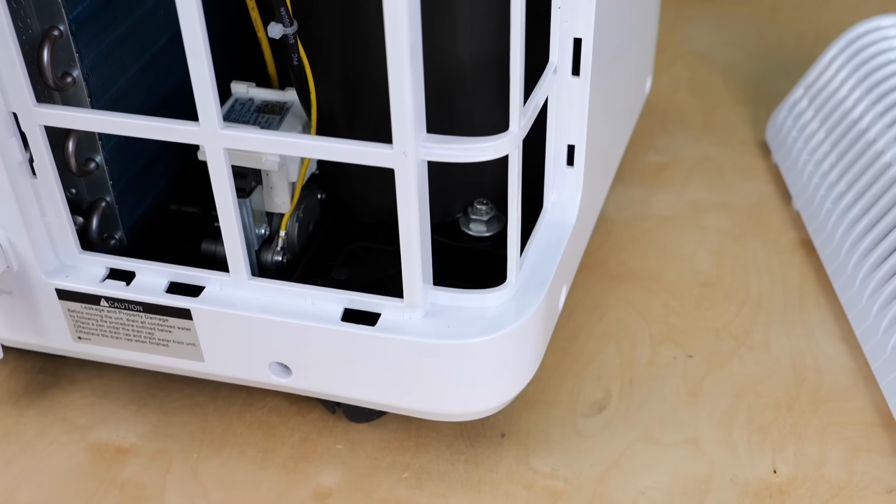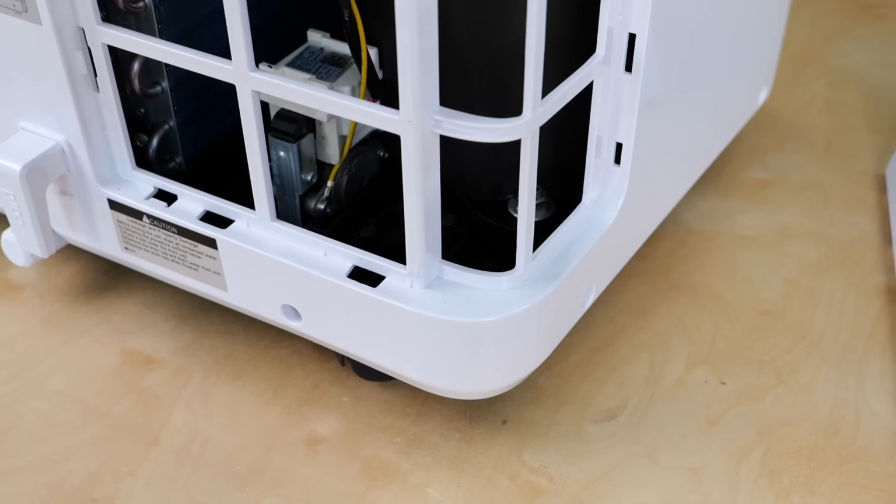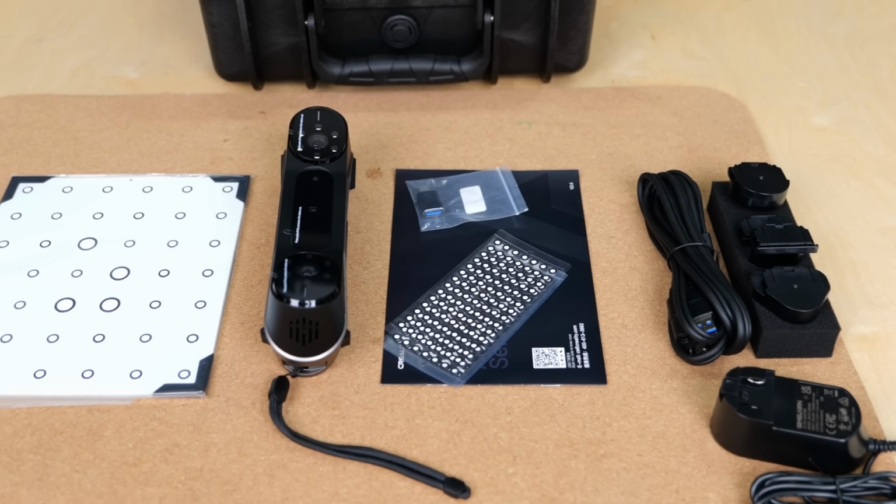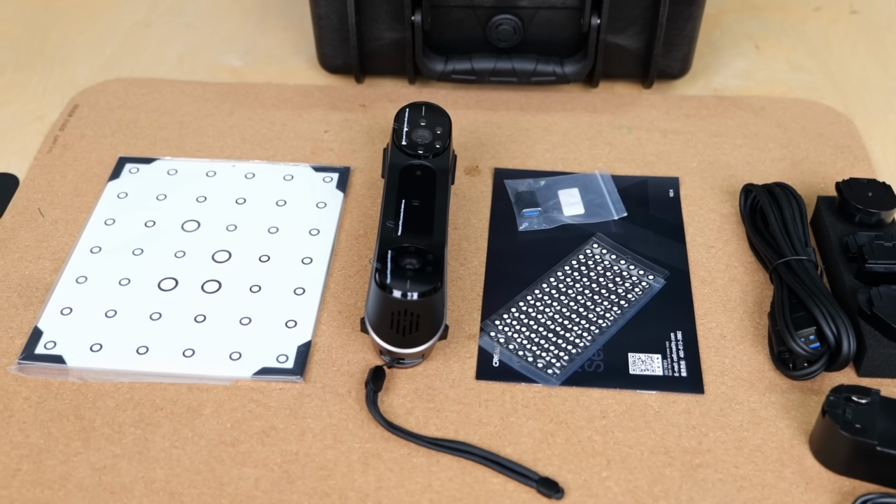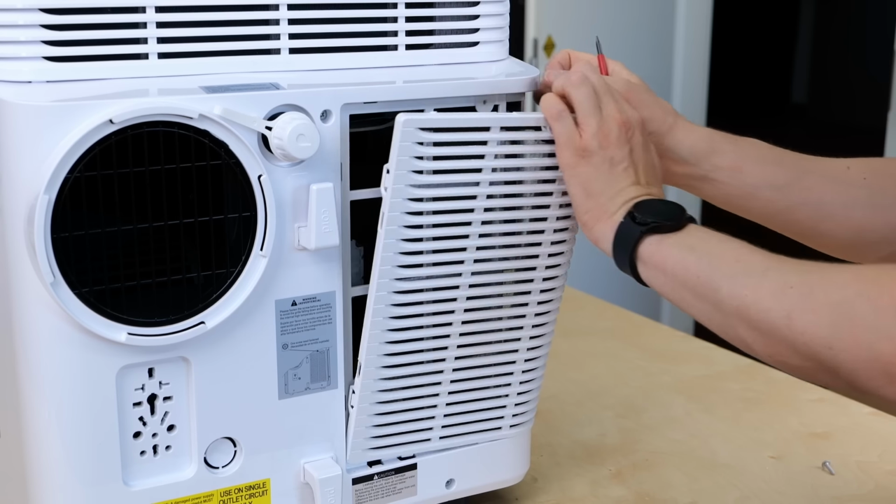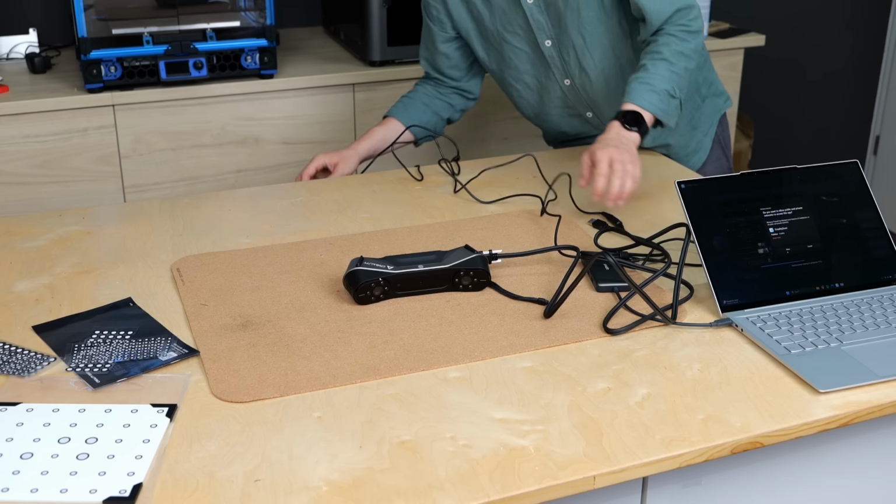Since this is not all right angles and there are a couple of holes for the cover to grab into, I thought this is a perfect opportunity to show how a 3D scanner is super useful for reverse engineering. So I unscrewed the intake screen and prepared the scanner for use.